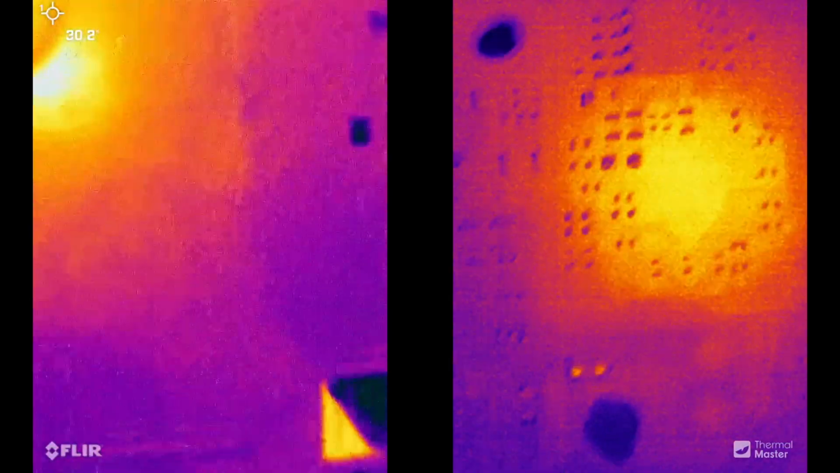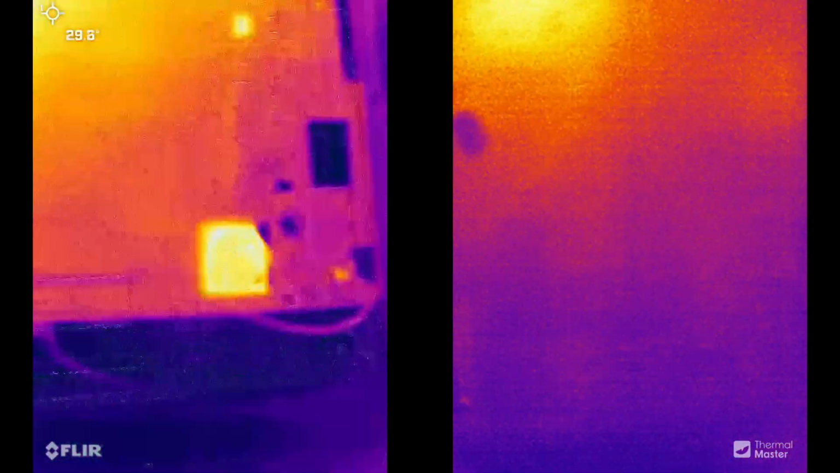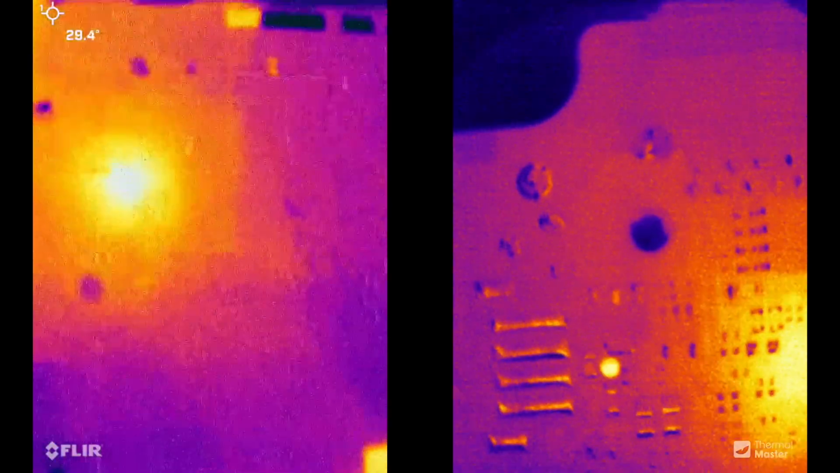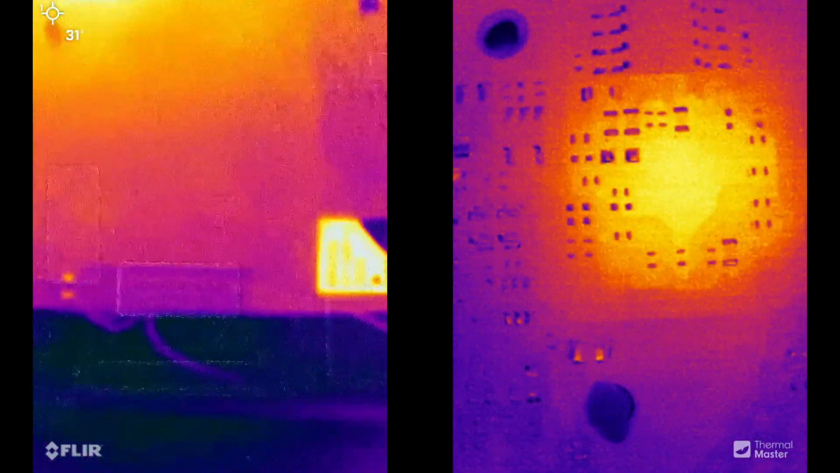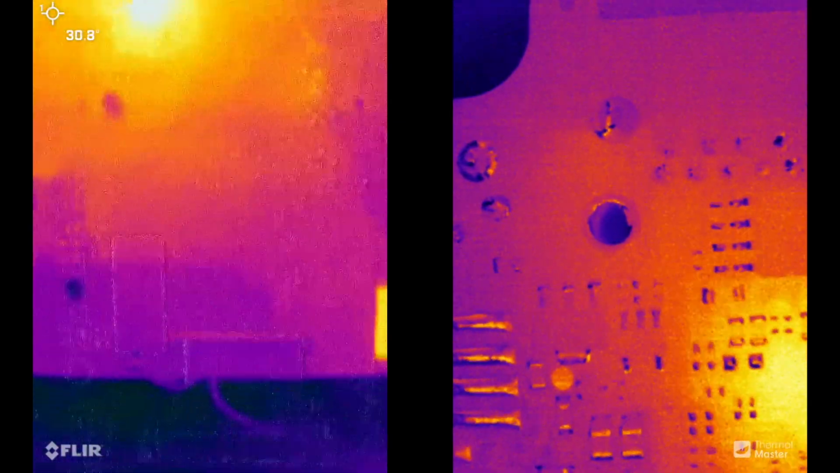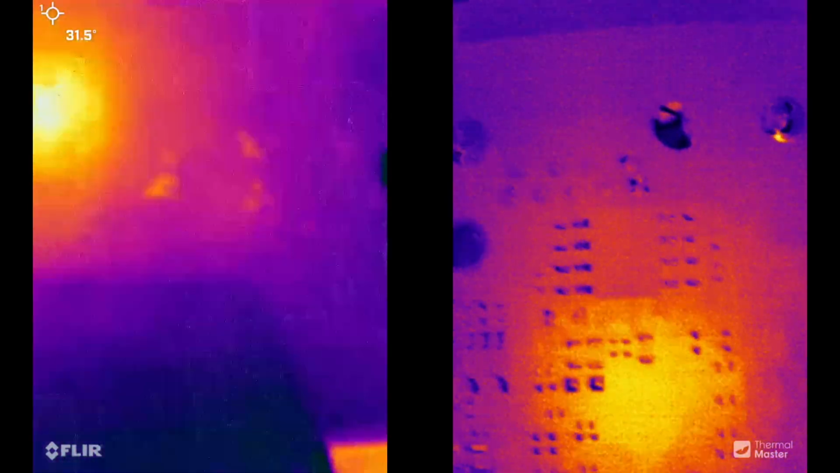At this point, I put the macro lens on the Thermal Master camera, and you can see the outlines of each of the components. And because this is not an overlaid visual image, this is the actual position. Here I was holding the camera about 10, maybe 15 centimeters away from the board.